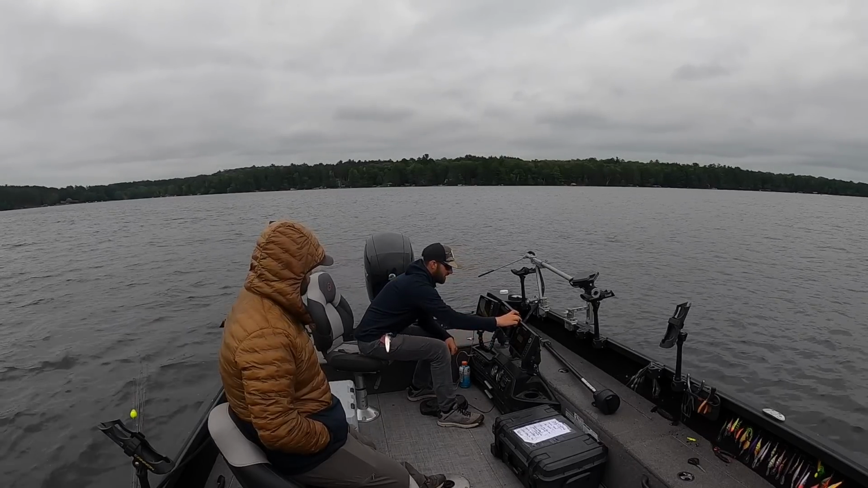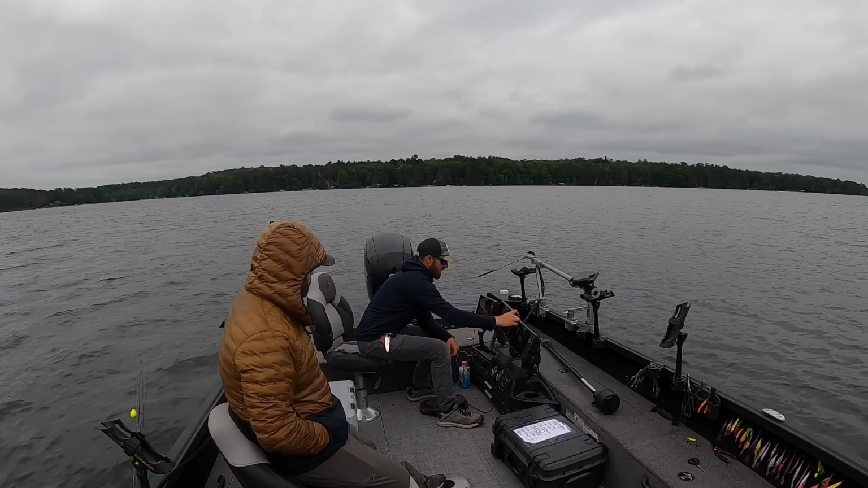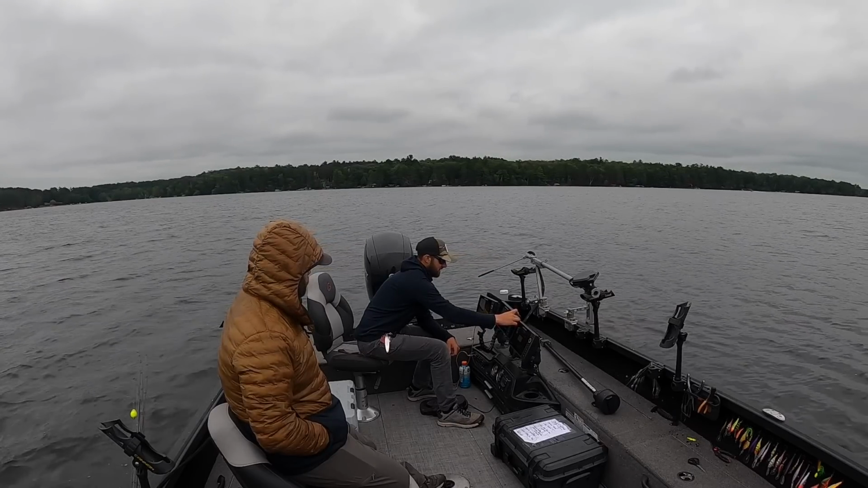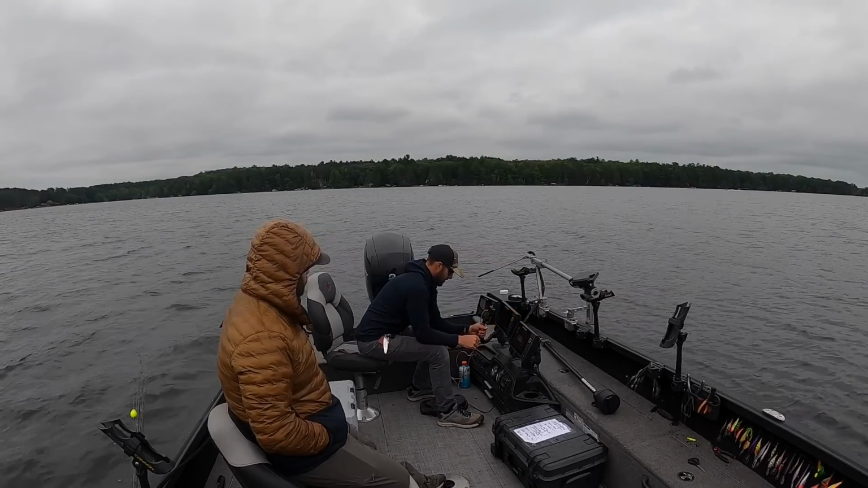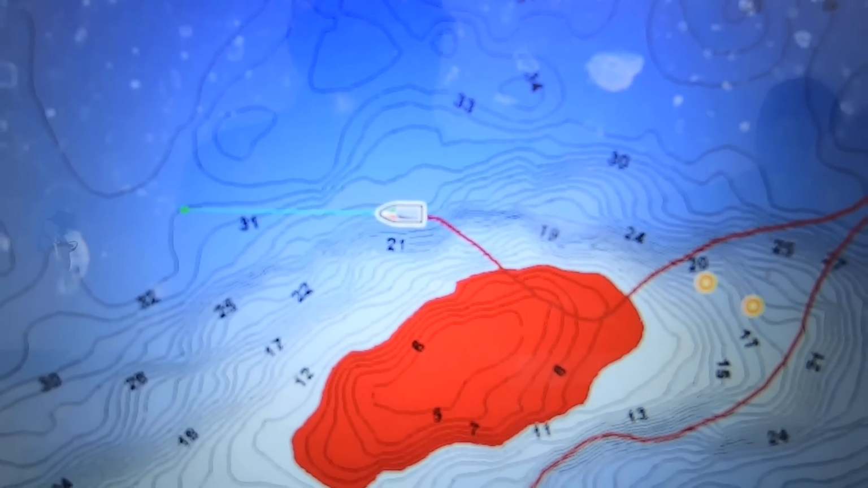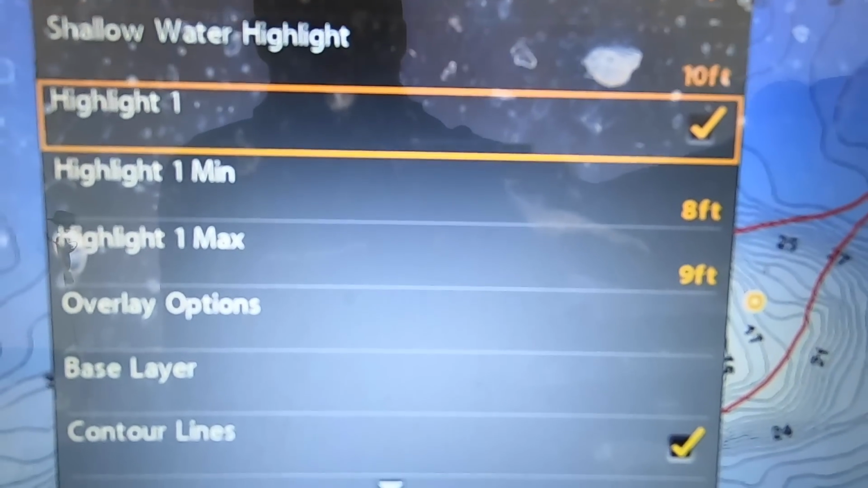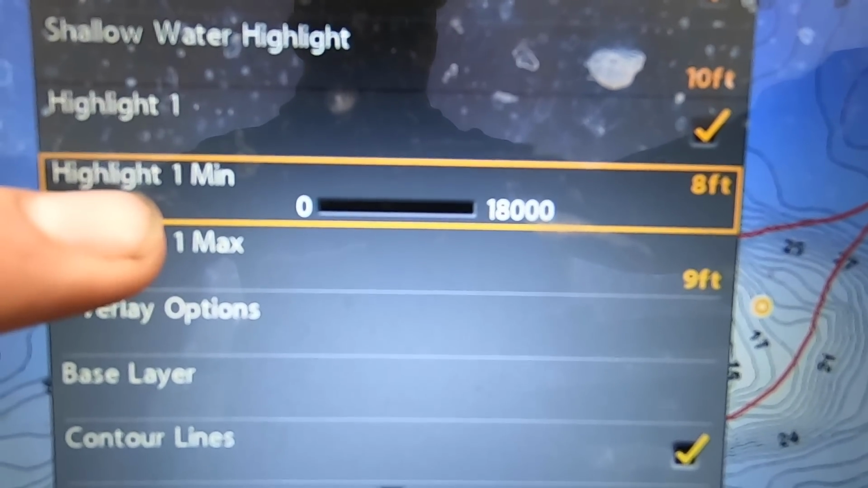If you guys give me a second and stay with me. Basically what we're gonna do is set our highlight so that it really highlights that edge area very well. So here's our graph right now, just looking at this hump which we just came over. And what I'm gonna do is go menu, menu. I'm gonna come down to mid-depth, or this minimum highlight value right here.